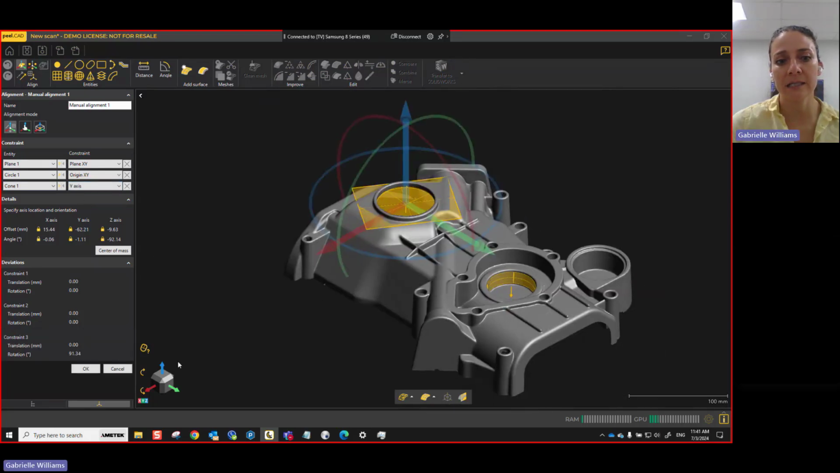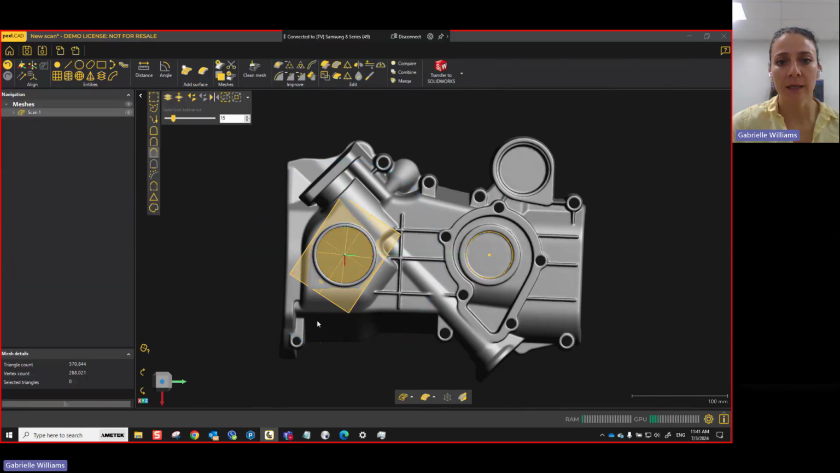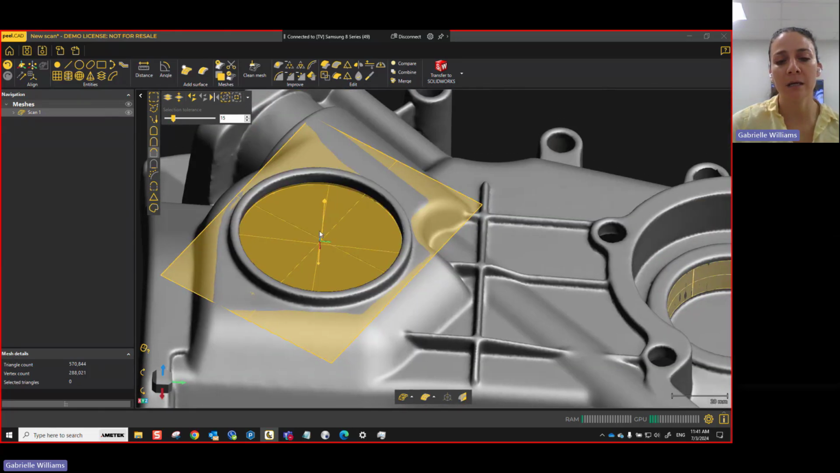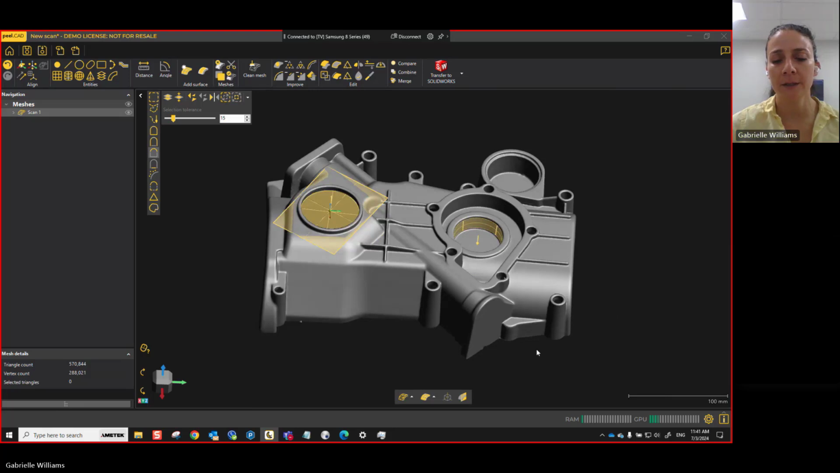And maybe the Y-axis going through there. So now I have a nice view of my part with my origin right there in the center, so that when I actually start my CAD development, I'm starting right from here. And that's where my top plane, my side plane, front plane, and so on is going to be. Any questions so far?